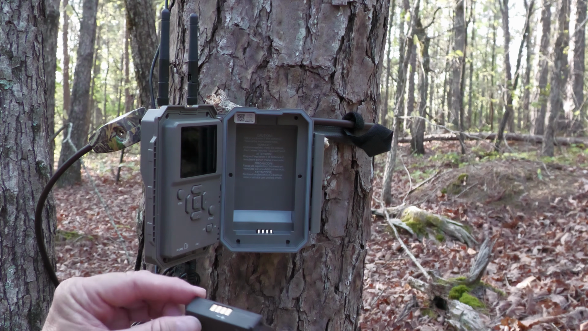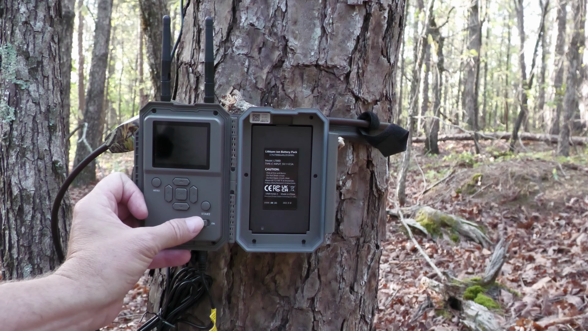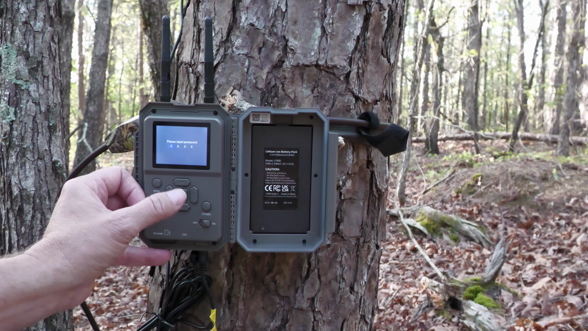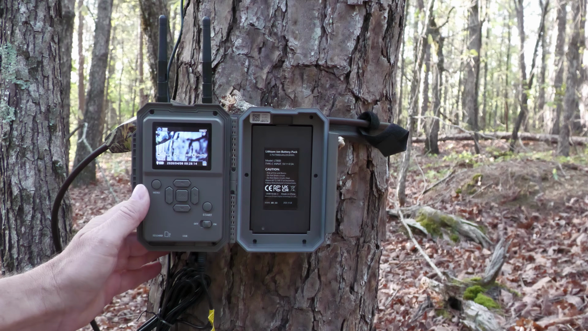Put it back in, just line up those connectors on the bottom. It just goes right in. Flip the power button on. It's booting up. You can set the password as I did, and I recommend that you do it so somebody can't come in here and look at your footage directly on your camera. So I'm gonna go ahead and put that in. You get the password in, the screen comes up.